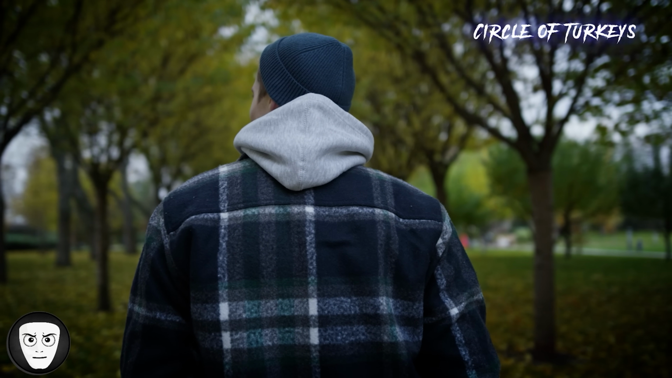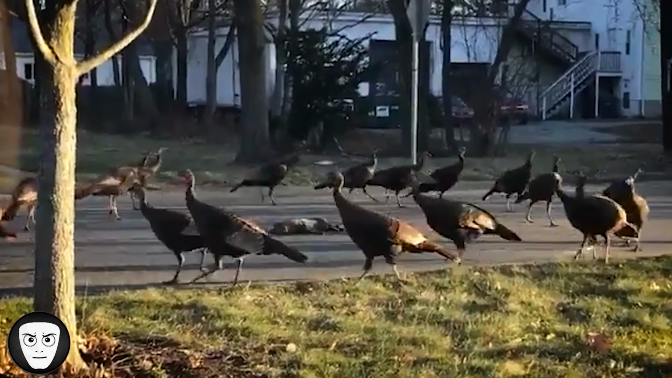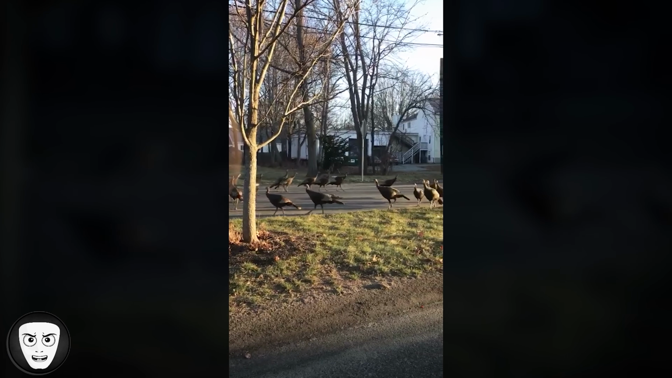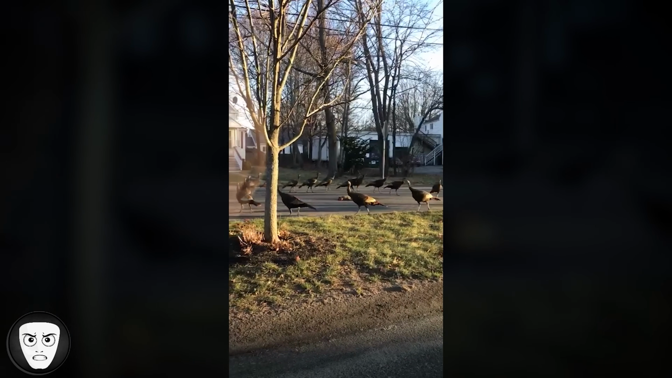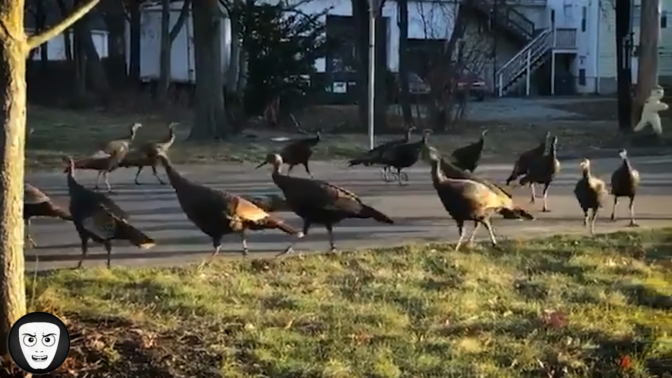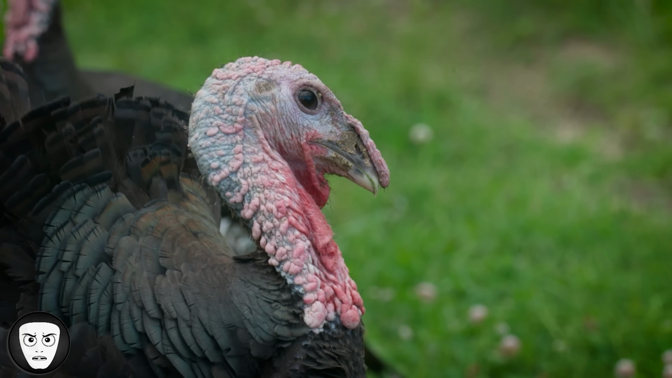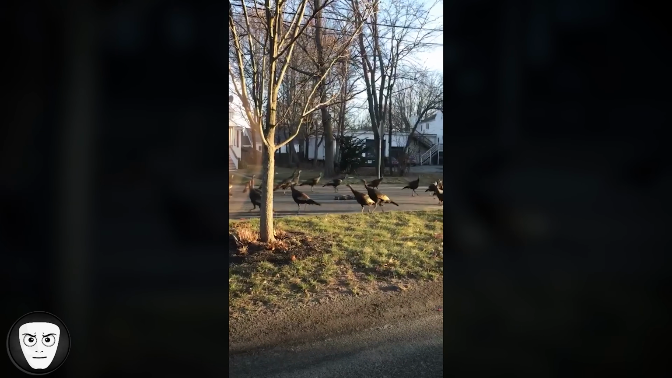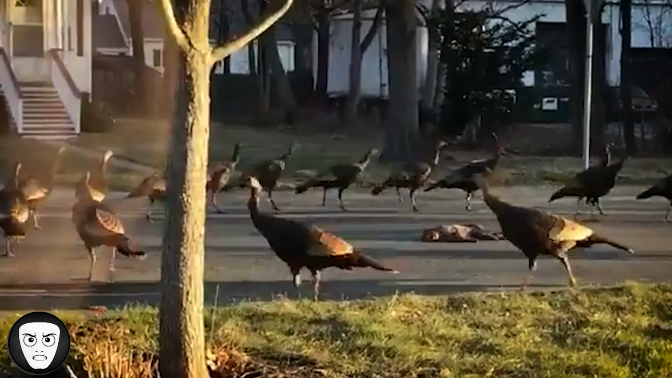A man from Boston was out on a walk when he recorded something unusual. Yo, this is the craziest thing I've ever seen. A group of turkeys walking in a perfect circle. At the center of it, a deceased cat. They kept moving in the same loop, over and over again. None of them broke formation, and none of them seemed interested in leaving. At first it seemed almost ritualistic, but there may be a more natural explanation. Turkeys are known to inspect their surroundings carefully, and sometimes circle objects out of curiosity or caution. Still, the way they moved together in such a perfect pattern made the moment feel far more unsettling than it should.